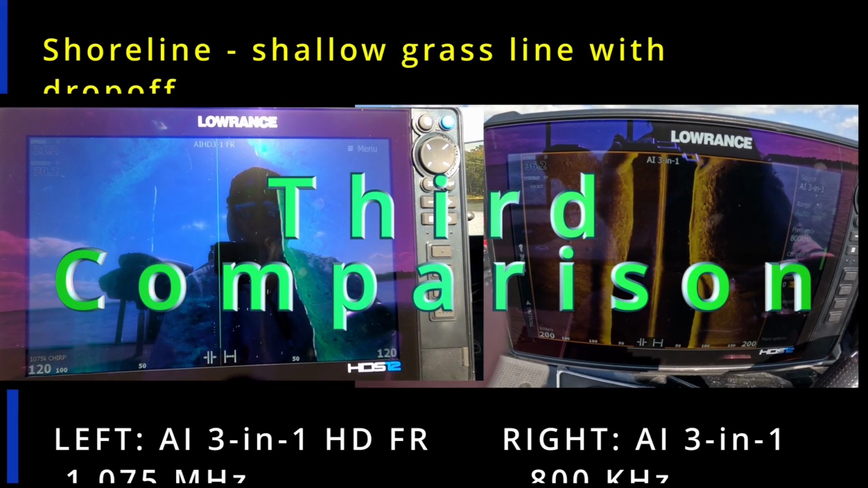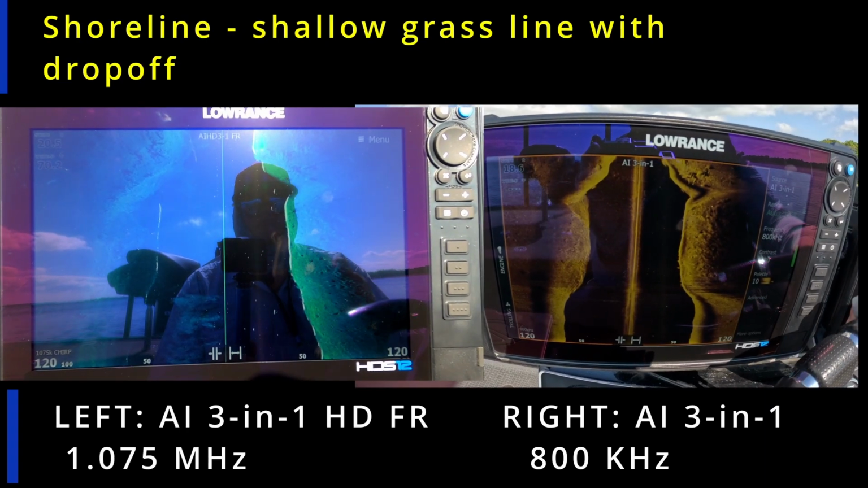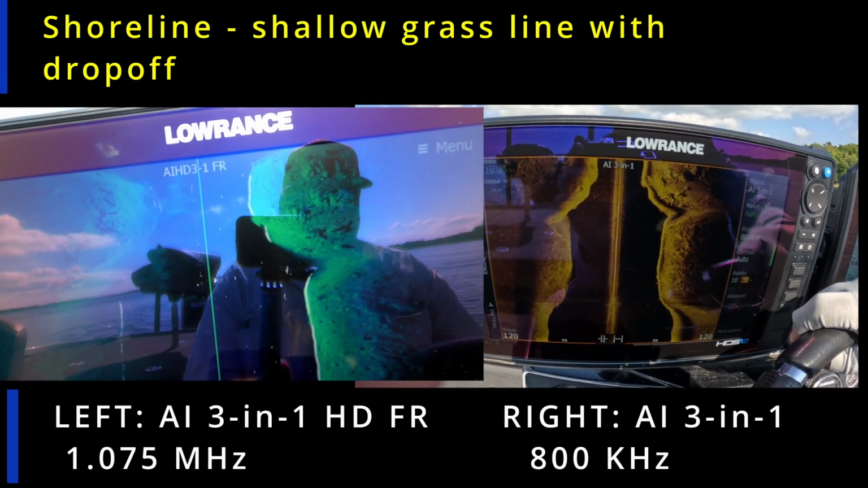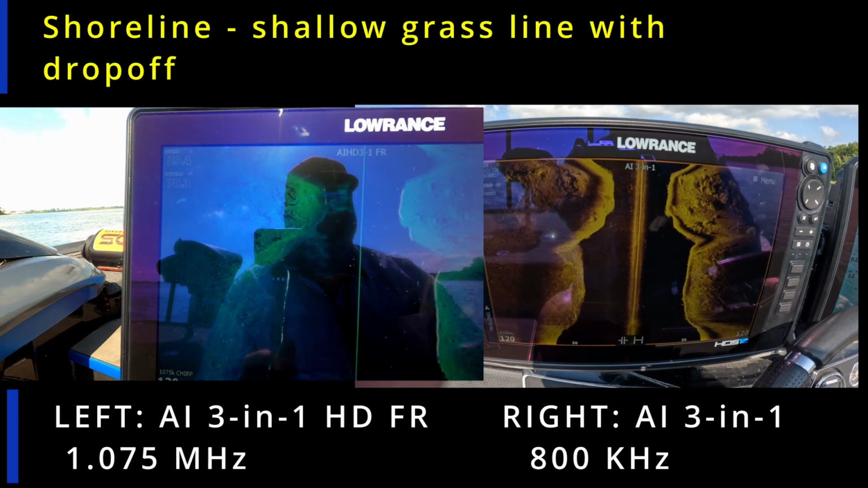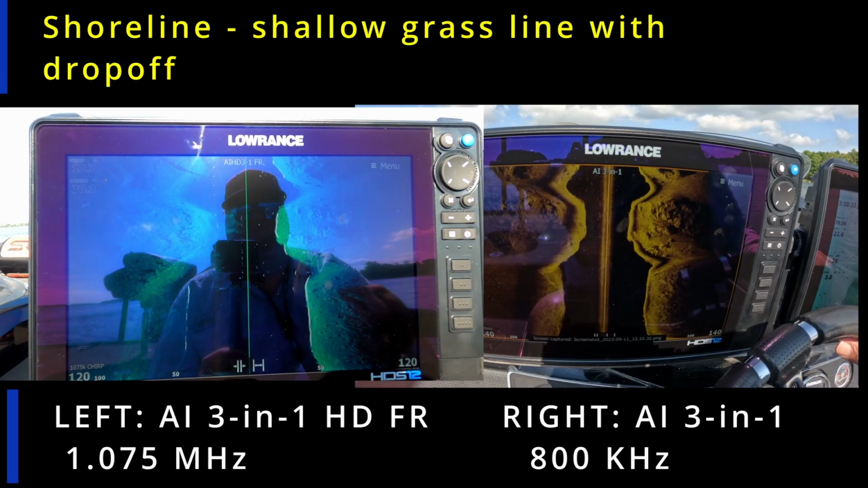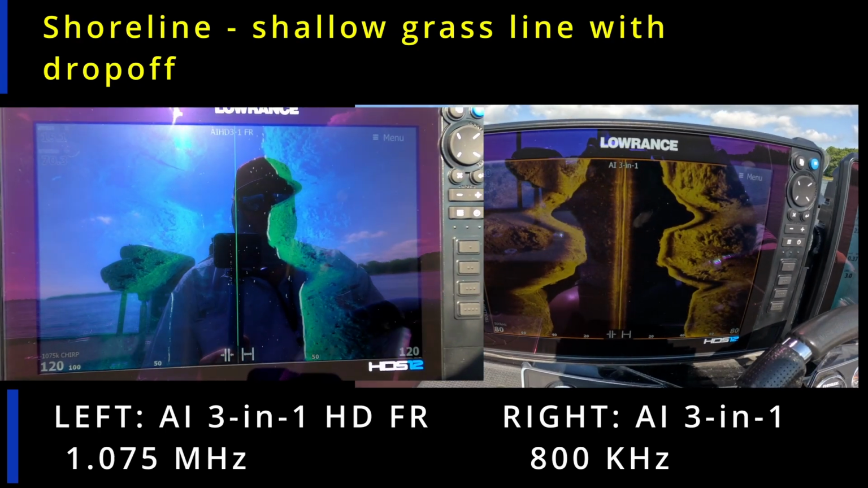So the third area is kind of a different area, completely different from what we're doing. This is an area of the river where if you move from, say, 30-some feet or 40 feet out into the shoreline, it immediately pops up and there's a grass line there. As you go along, you can see I was doing a Z pattern, and this is the same type of pattern you would be doing if you were searching for fish along the shoreline or along a grass edge. You can see there's a little bit of grass lines there.